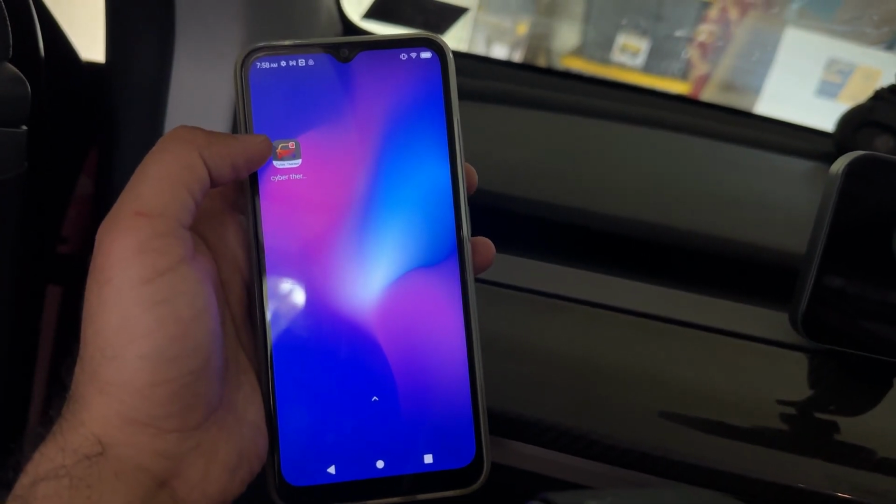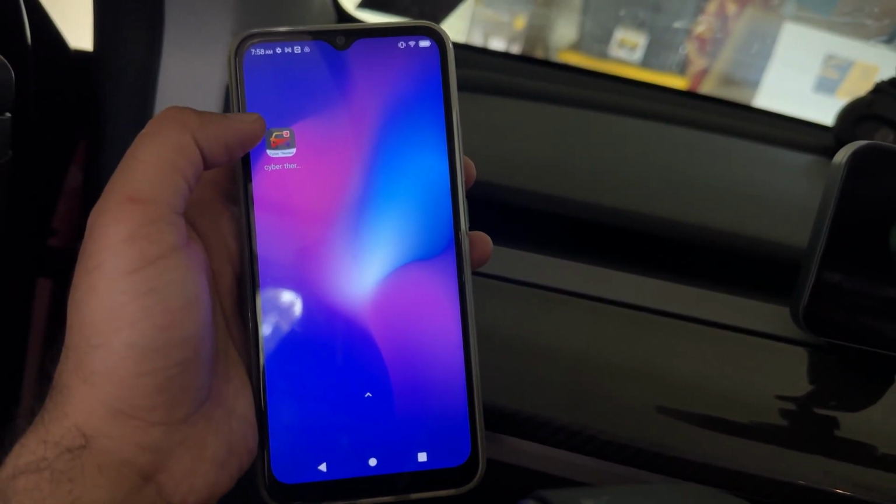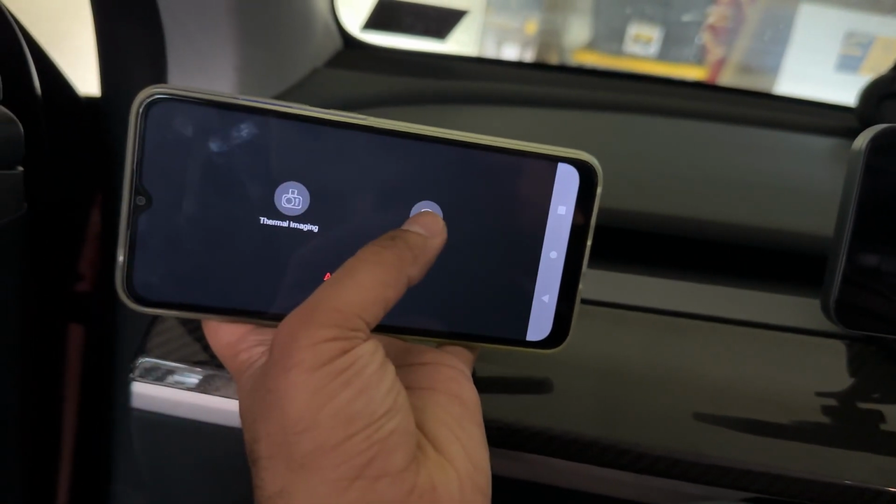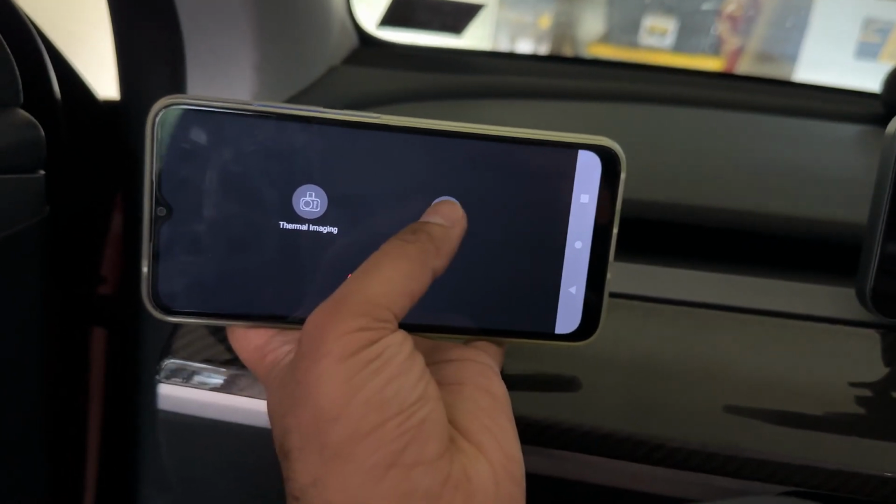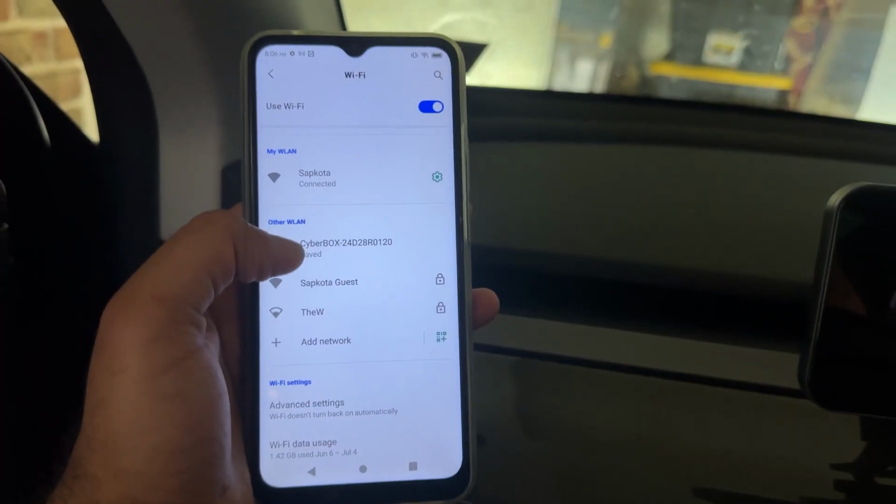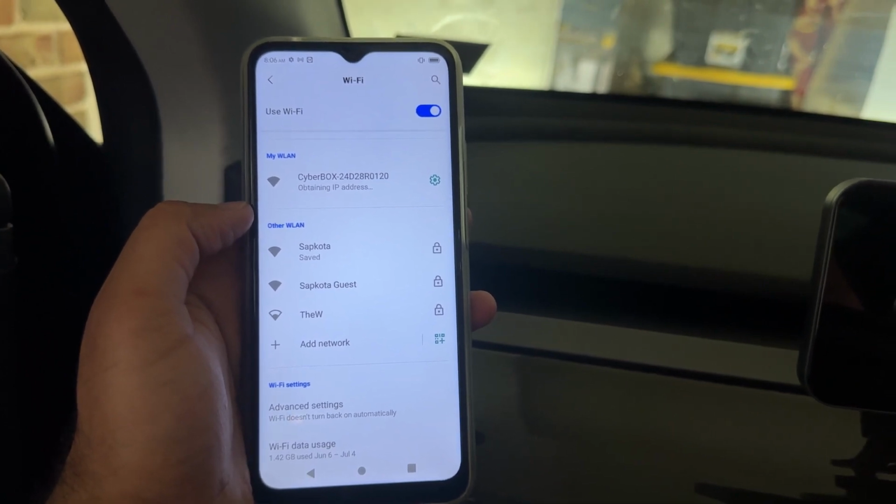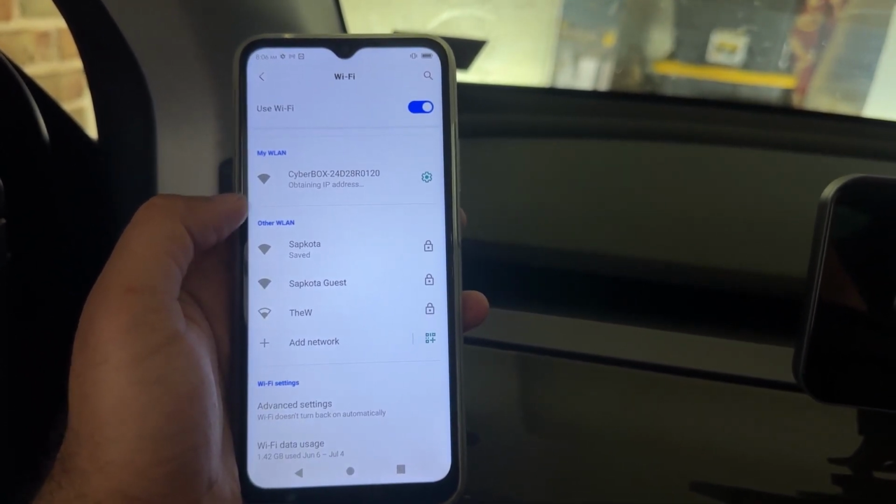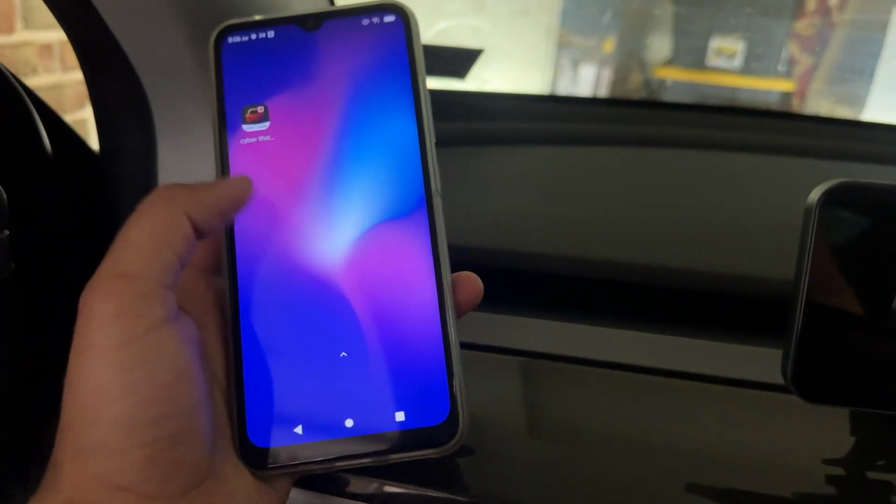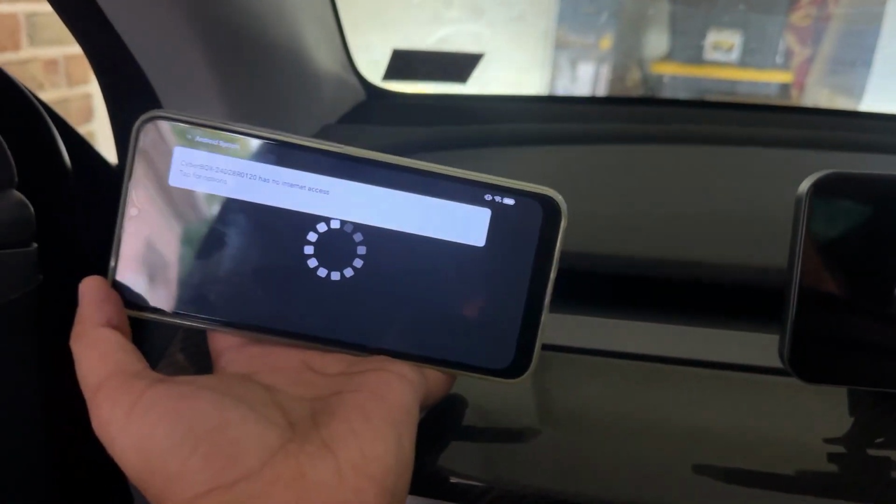Now, if you don't want to use the display, you can also download an app called Cyber Thermal. This is only available for Android right now, and they send you a link with the APK where it's super easy to download. And two ways, you can connect it through Wi-Fi. If you go to Wi-Fi setting, connect it with the thermal camera. I just press here on Wi-Fi, and it says please connect to the Wi-Fi network. There is this Wi-Fi called CyberBox, so you connect that. It says obtaining IP address. Of course, it's not going to have internet, but it is going to just connect it to the Wi-Fi. So it says connected. Now we can actually go back to that app, and if we hit Wi-Fi, then we're going to get a view.